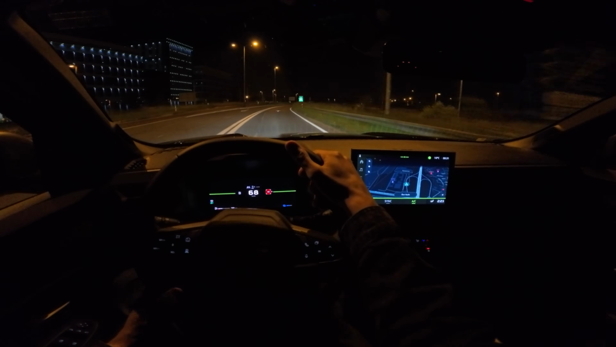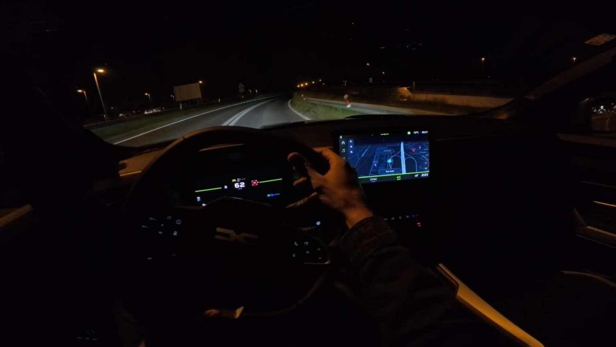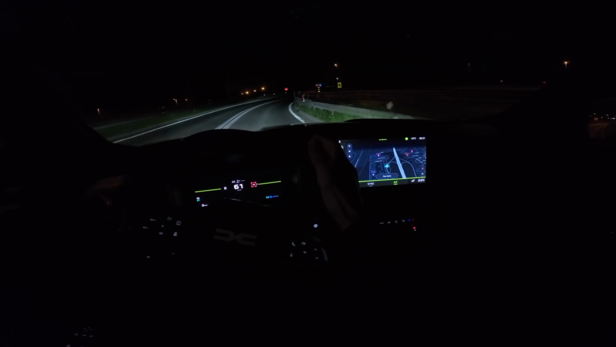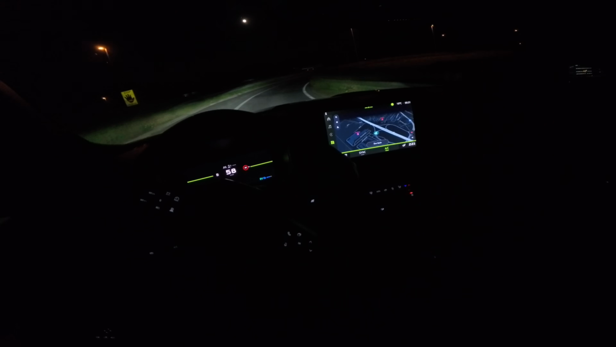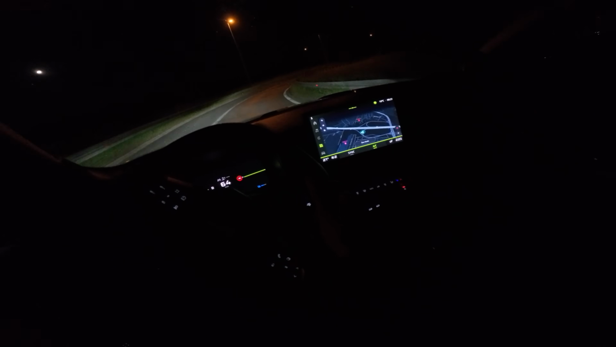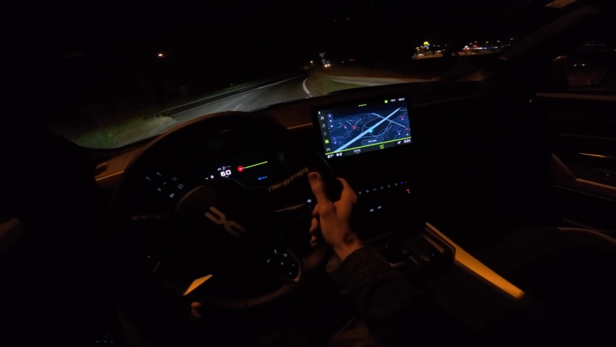So 155 horsepower or 156, whatever. It's pretty good for this size of an SUV. It's actually a fairly light SUV, not too super heavy. So you can see here, if I go a little bit harsher, there's slight leaning, but it's good. For the most part, stable. Back end ain't slipping.